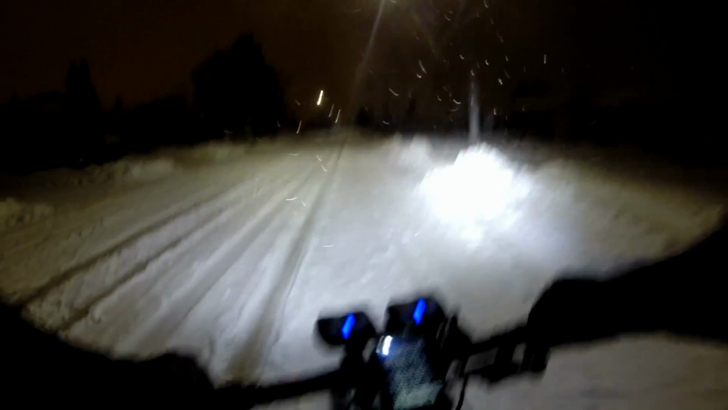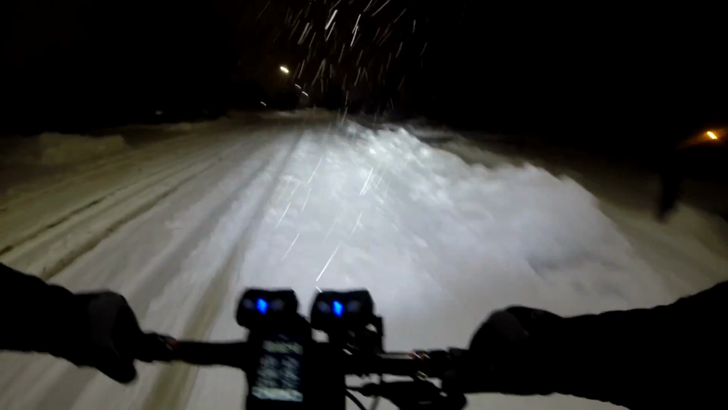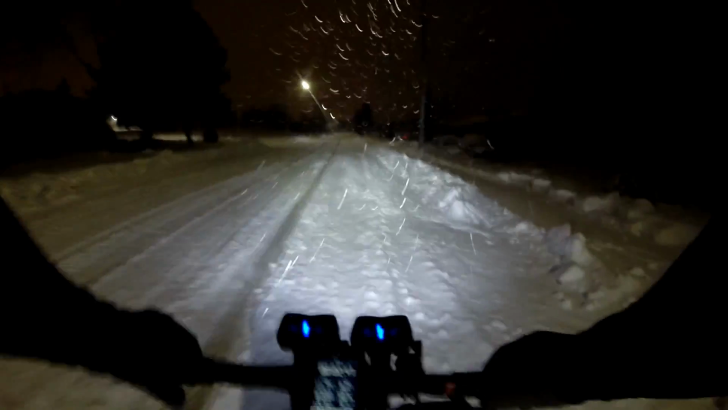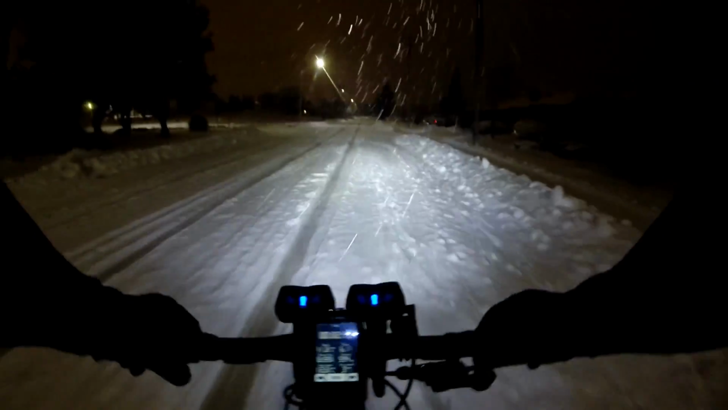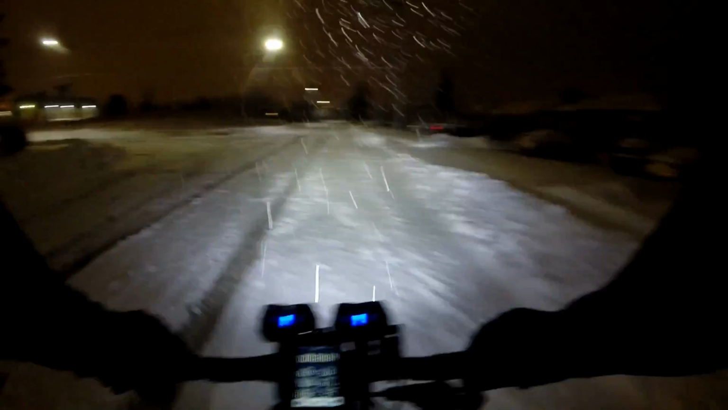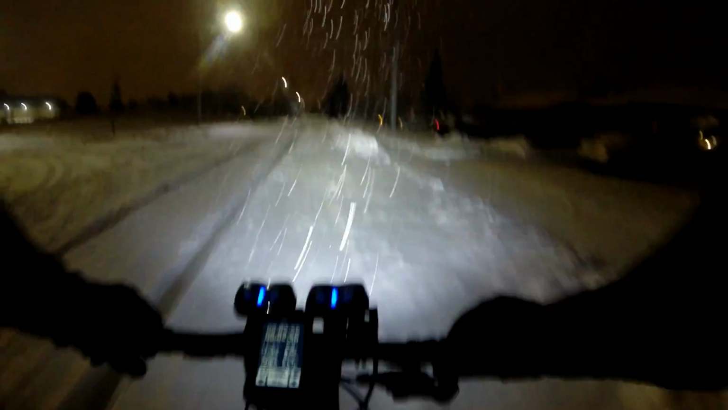You'll notice I'm trying to ride through clean snow here, and that's because that tire track there is down to the wet stuff. And if I get the tire wet as soon as I go into any of this clean snow, sticks to it.